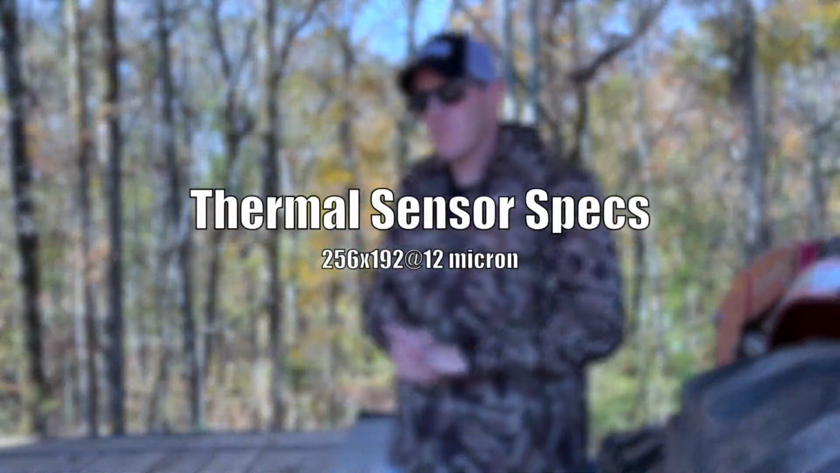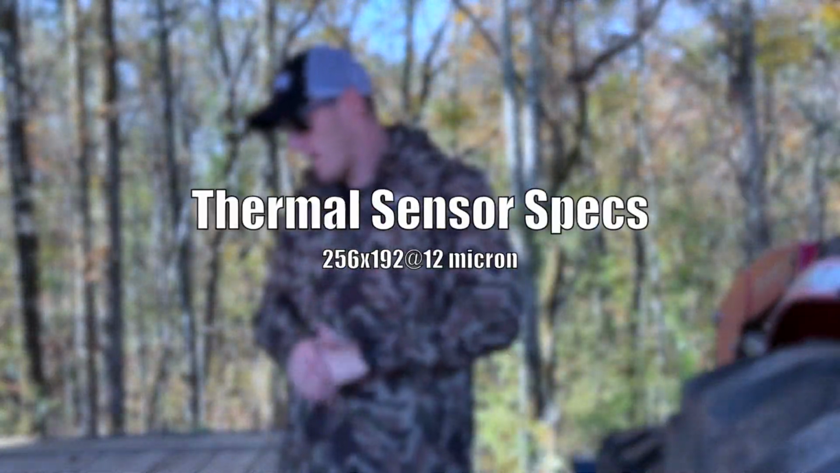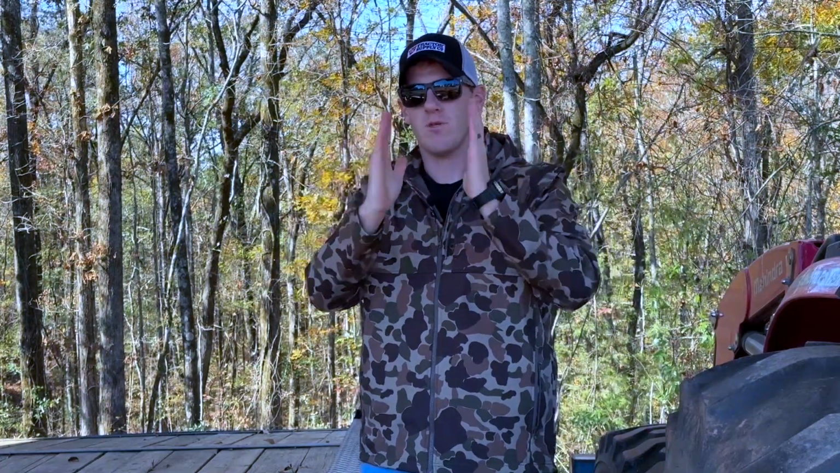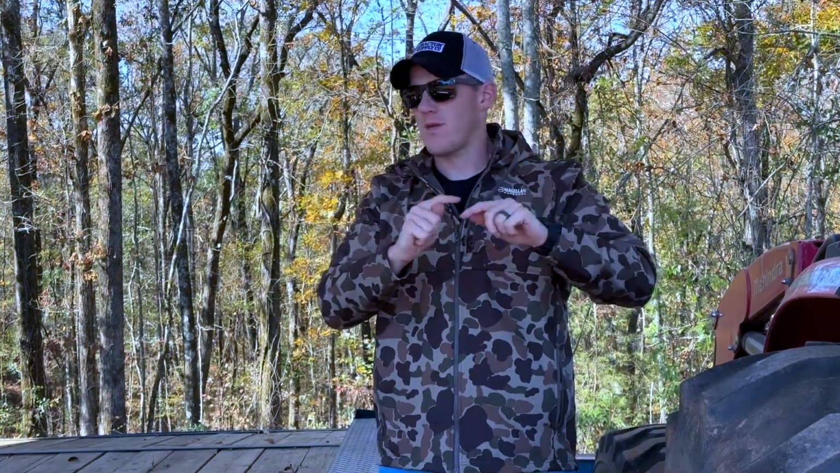All right, so the thermal sensor on this thing is a 256 by 192 at 12 microns. Basically what that means is the sensor is measured in pixels, so it's 256 across, 192 up. That's how many pixels, kind of like your TV has, your computer screen, stuff like that. That's the amount of pixels in the sensor. And 12 microns is basically how far apart the centers of each pixel are. So 12 micron, that's pretty standard for thermal imagers.